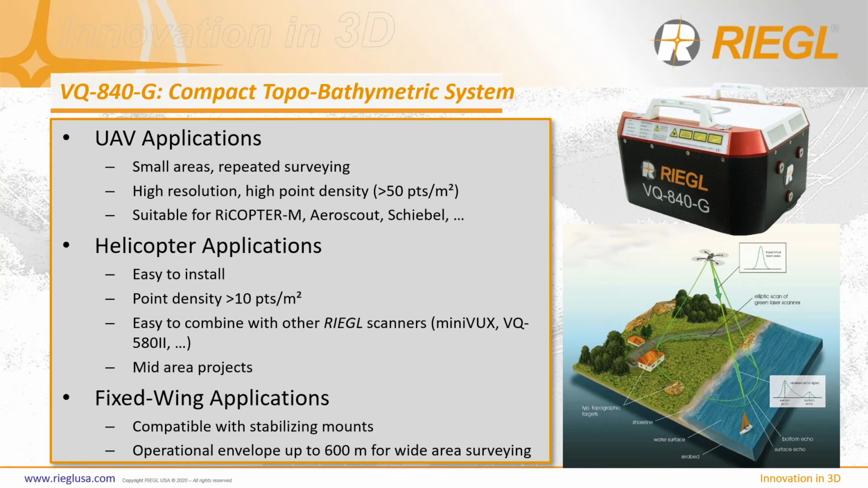Its usage is applicable to both large UAV applications as well as manned helicopter applications or even fixed wing applications, depending on the overall size of your project site.